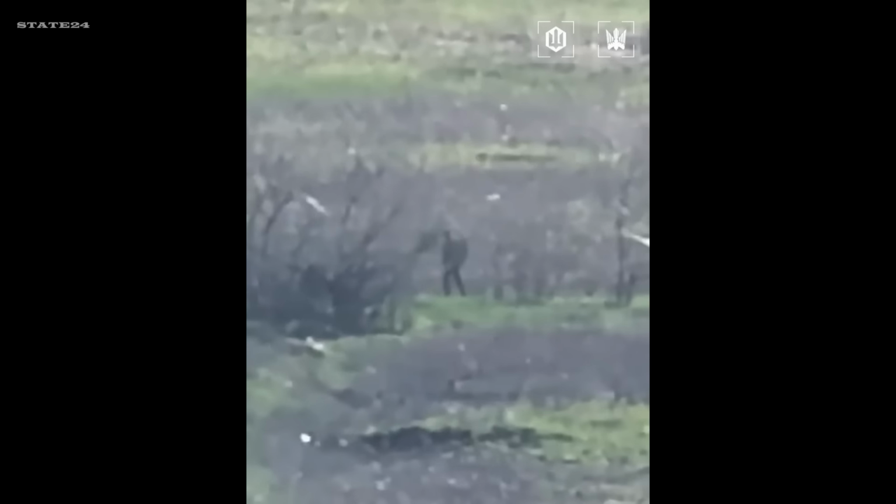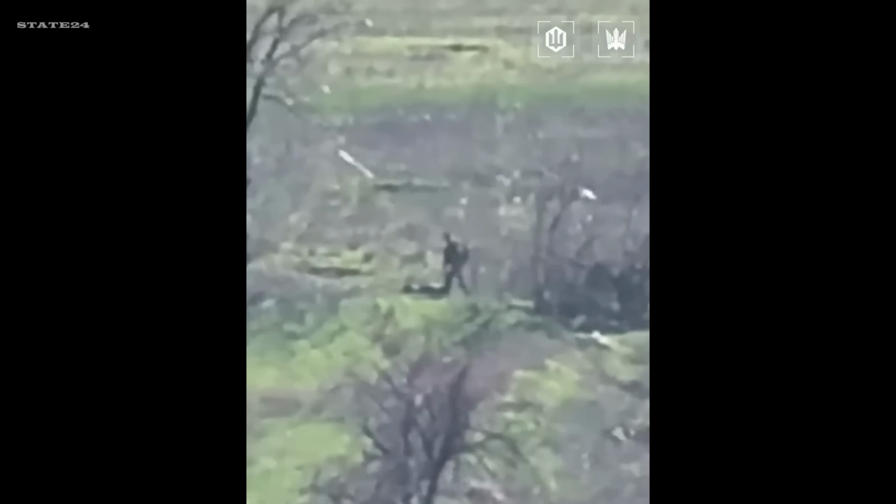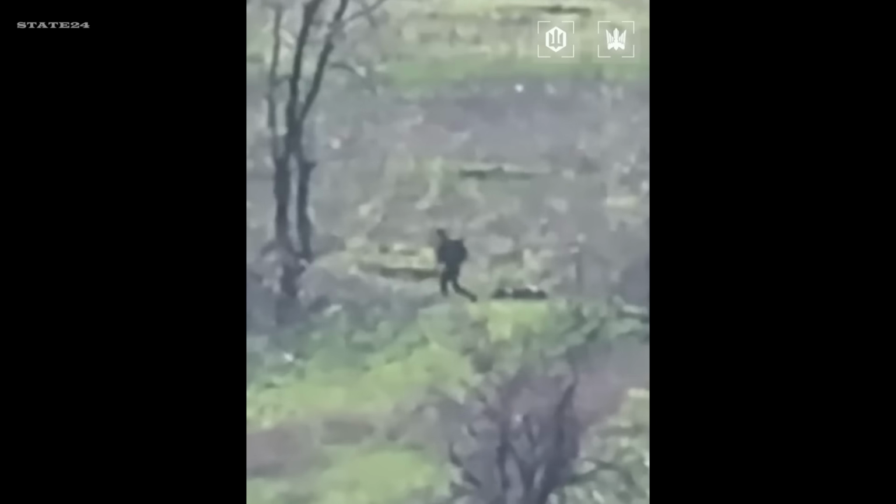Look at what's covering this field. Fiber-optic cables running in every direction, hundreds of them. Every single one connected to a drone somewhere on this front. This is what the infrastructure of modern drone warfare actually looks like on the ground.